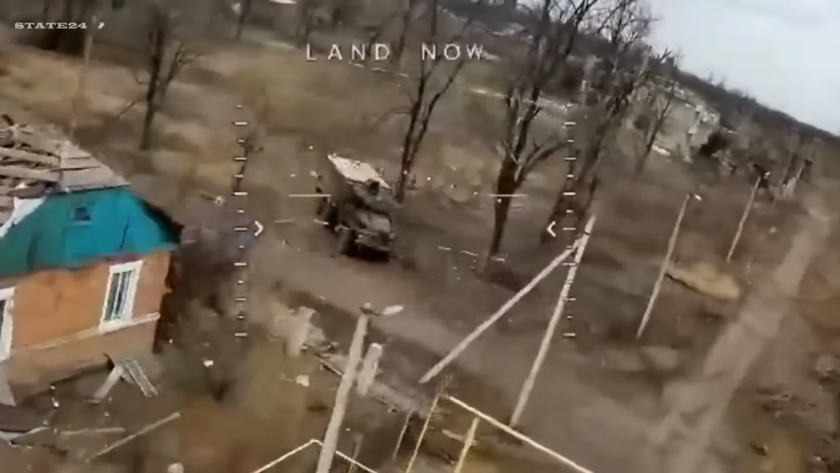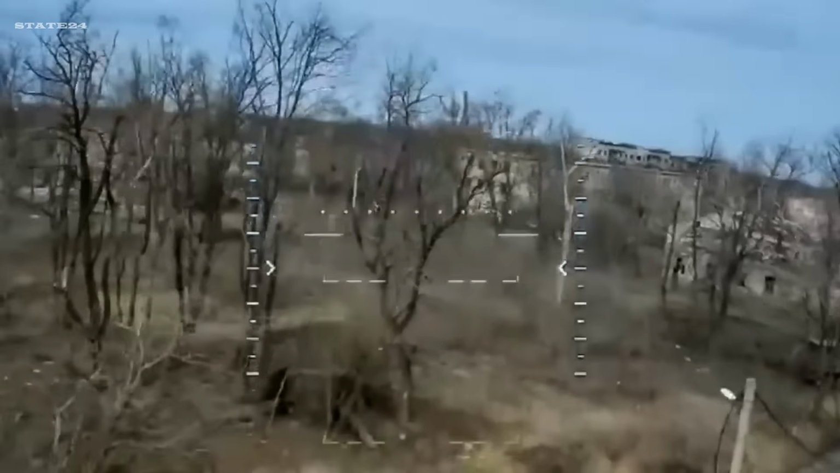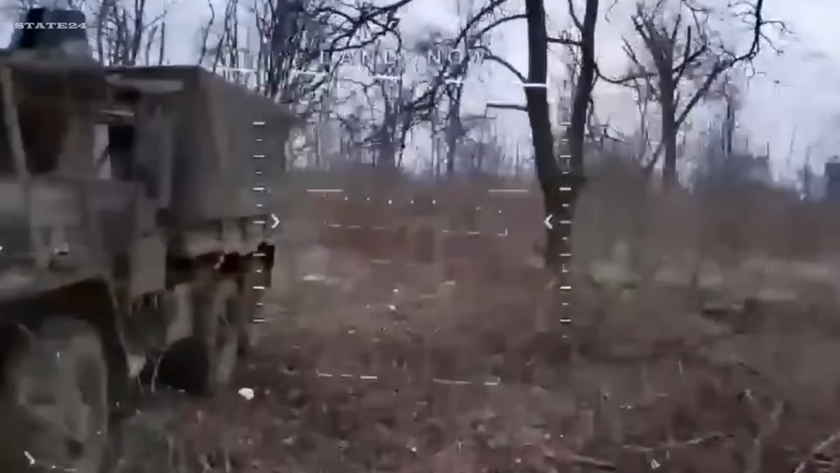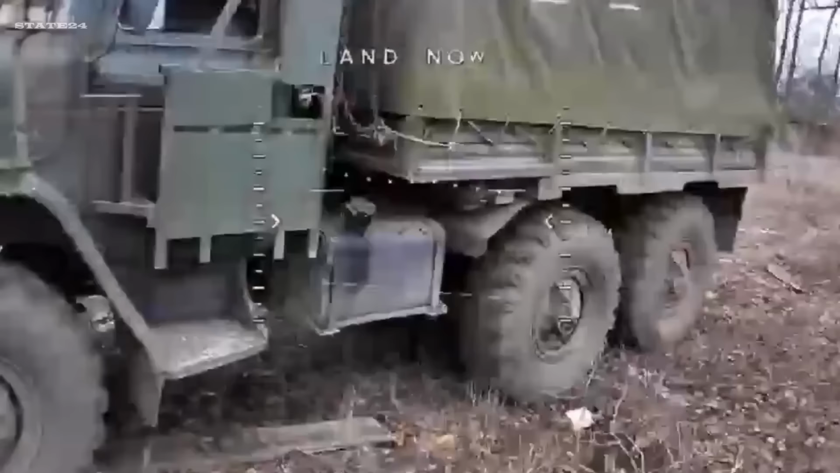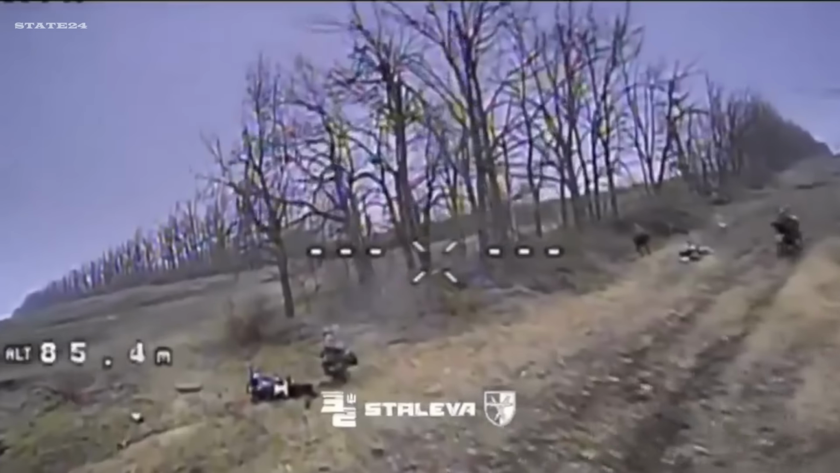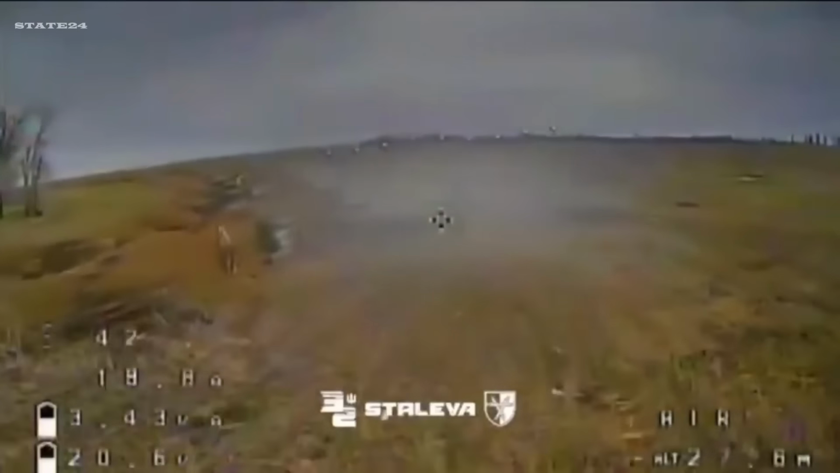Ukraine's 425th Assault Regiment, call sign Skelia, fiber optic FPV drones on the move. And this time, the targets are a Russian artillery piece and several vehicles in the area. In the Kupiansk direction, Ukrainian forces strike again. This time, it's the Northern Eagle Battalion of the 151st Mechanized Brigade.